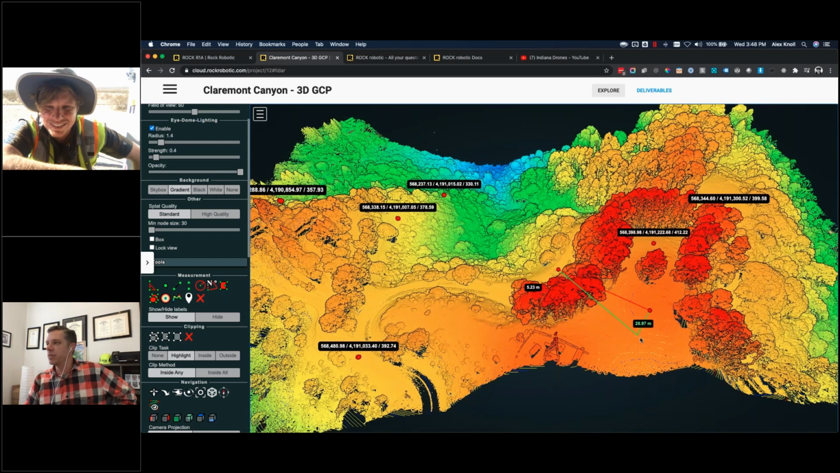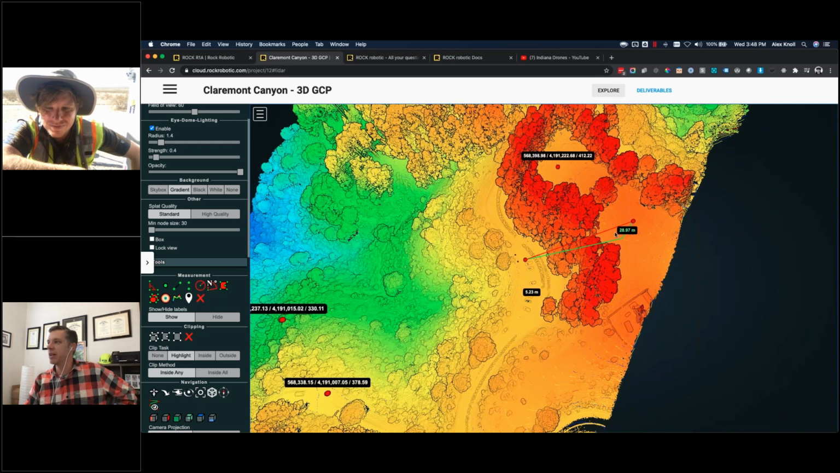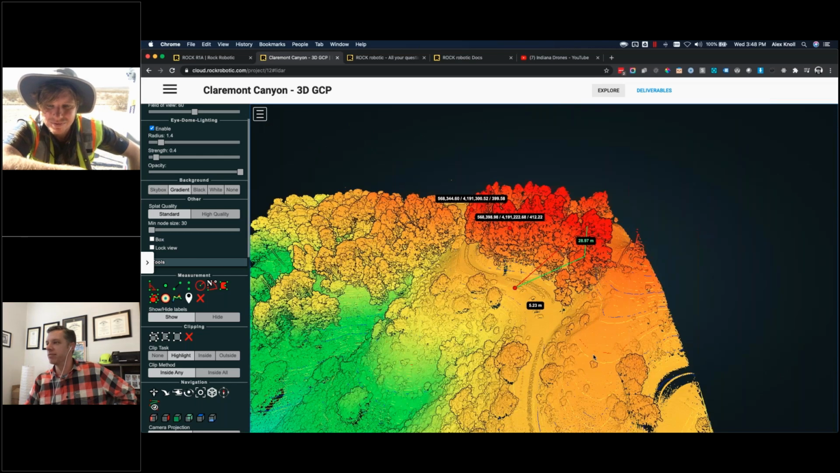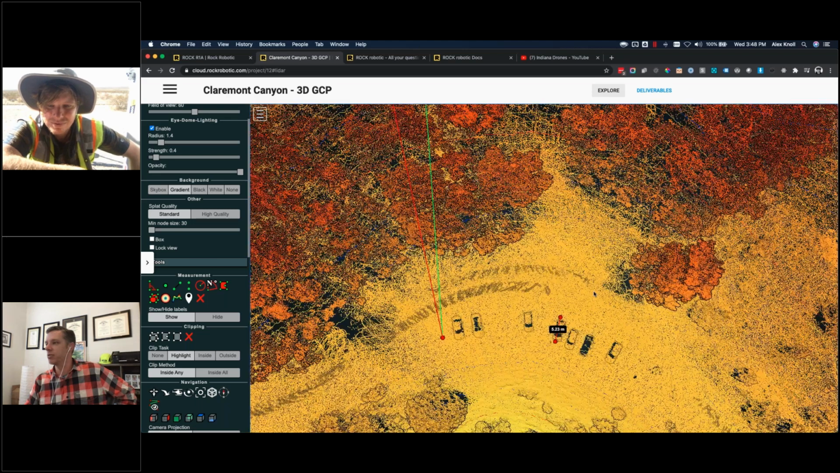So I did a height measurement. I just did a height difference between this location on the road and the top of this hill, just as an example, and it shows 28.97 meters height difference. Also I measured close to this car here, front to end, 5.23 meters.